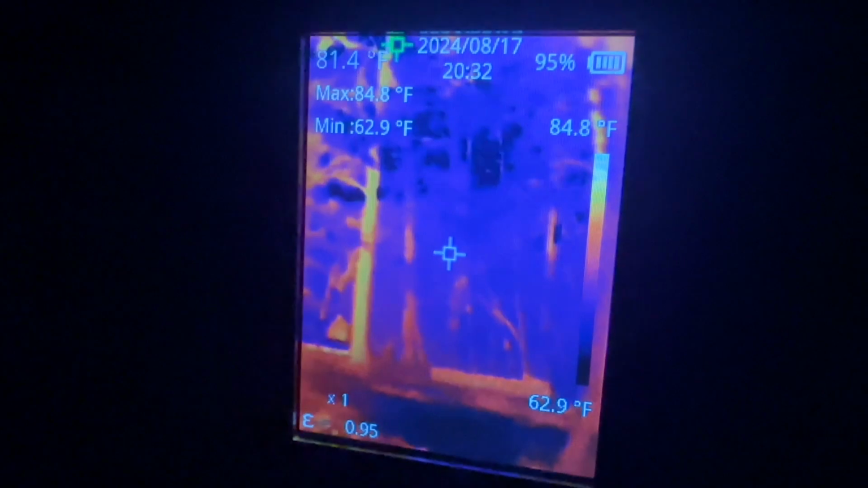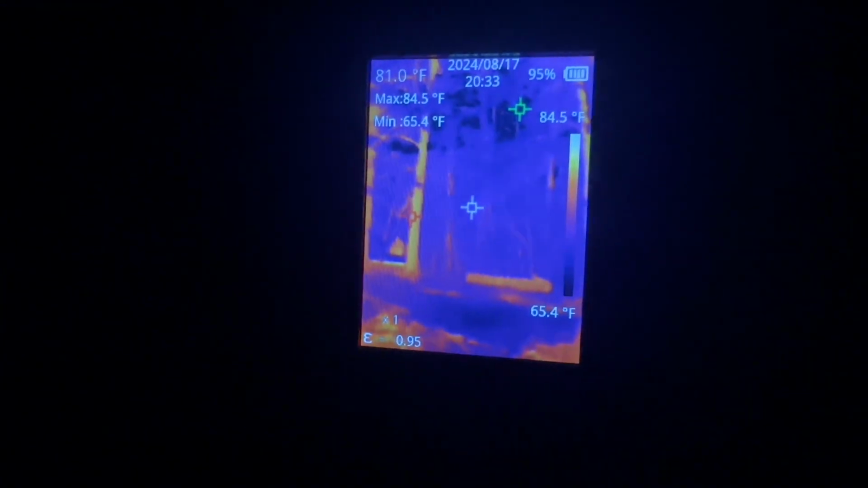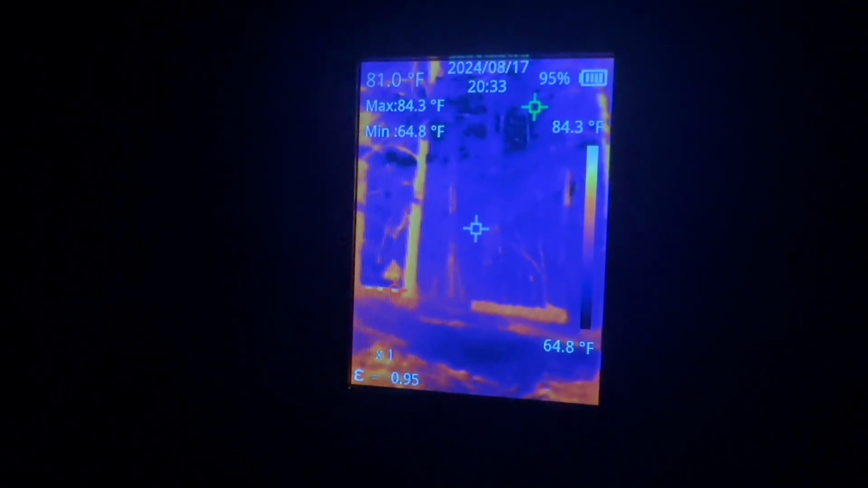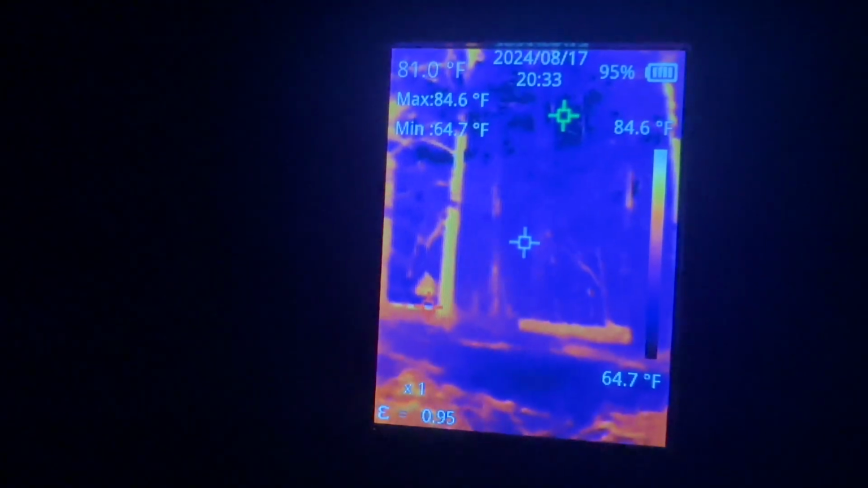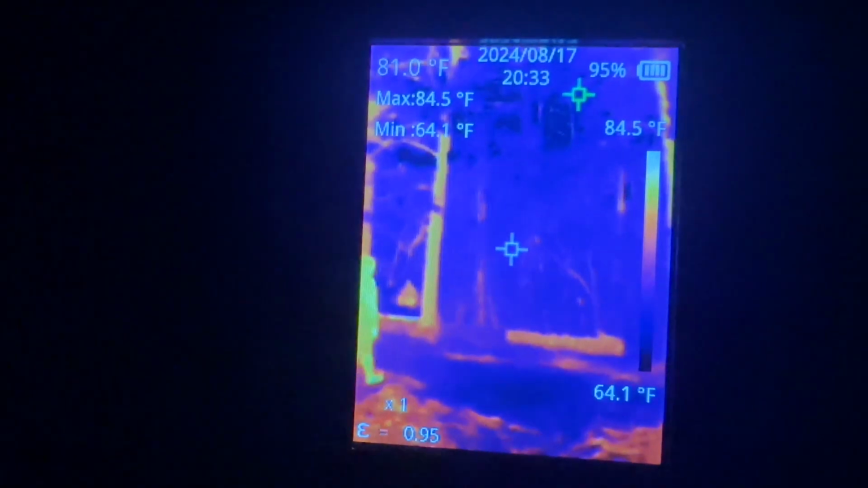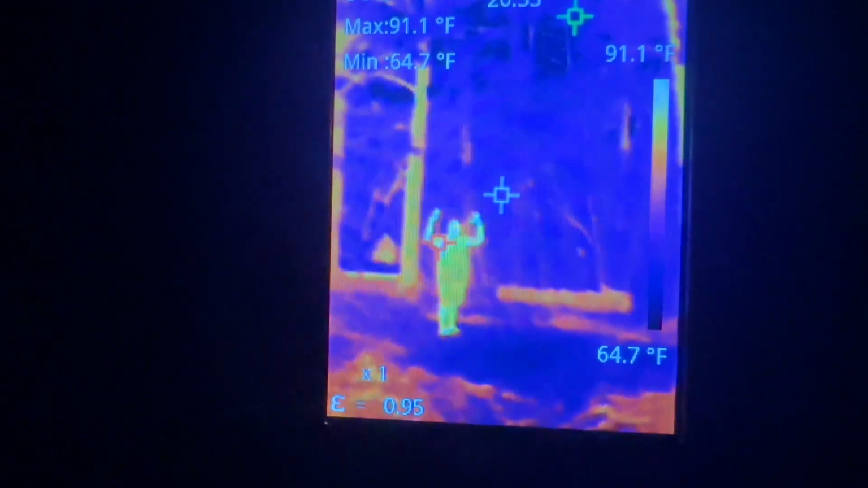I'm gonna let Lippy just stay on this right here where it's at. I'm hoping we'll pick something up else tonight, but I'm gonna show you it will pick up heat. Y'all see the big Sasquatch? Move your hand up in the air. See the Sasquatch?